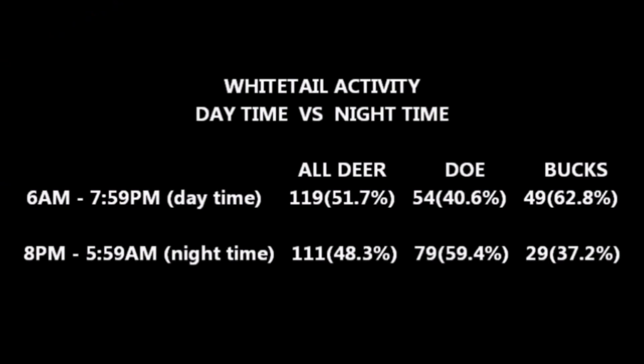Next, let's take a look at whitetail activity, daytime versus nighttime. As you can see, overall, all whitetail slightly preferred daytime activity by a 51.7% to 48.3% edge. But that was driven by the buck anomaly, with 62.8% of bucks preferring daylight activity at this time, while only 40.6% of does appeared during daylight hours.